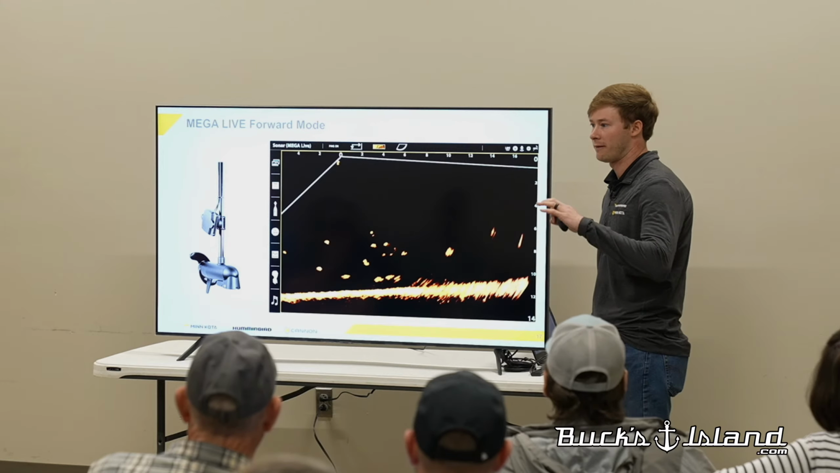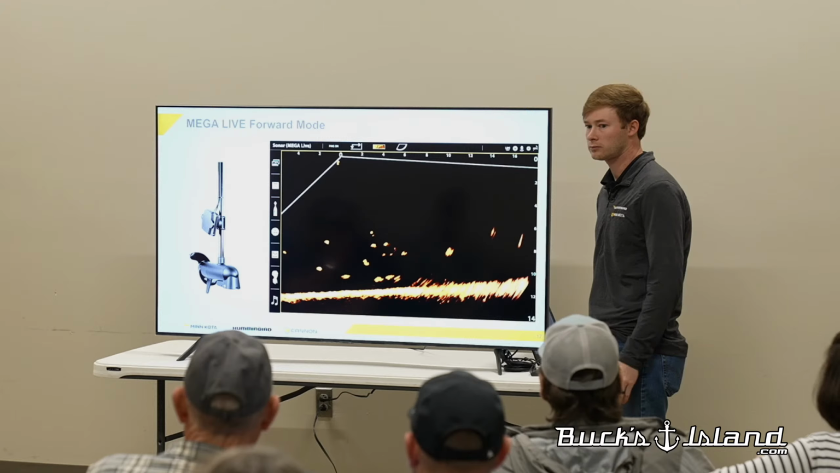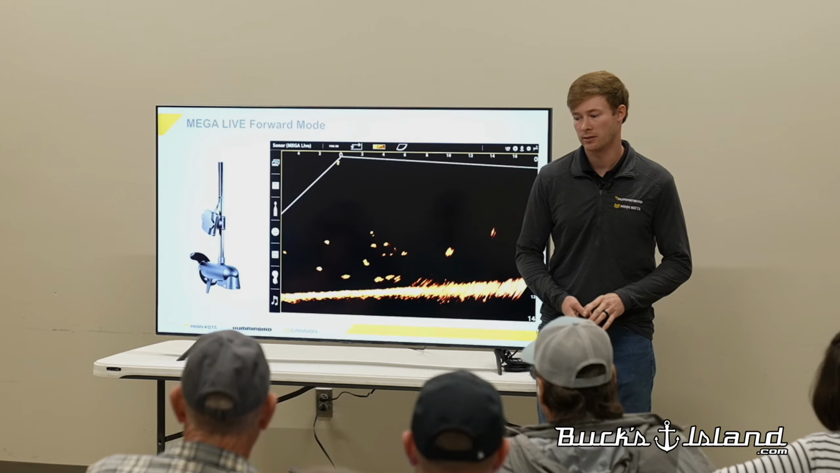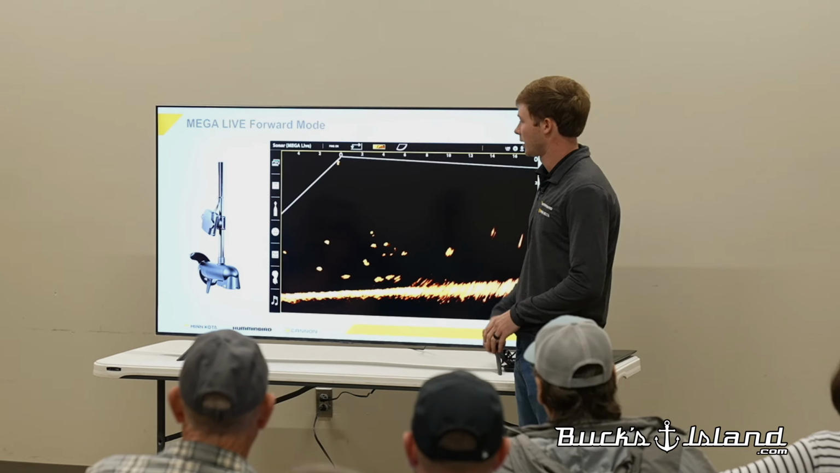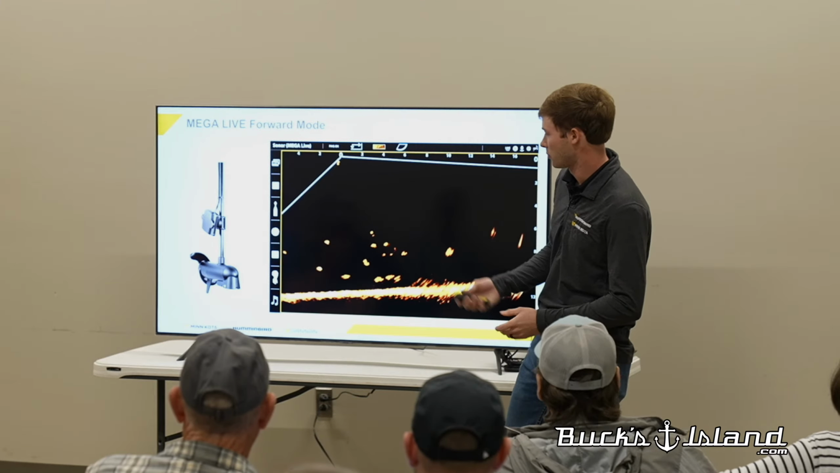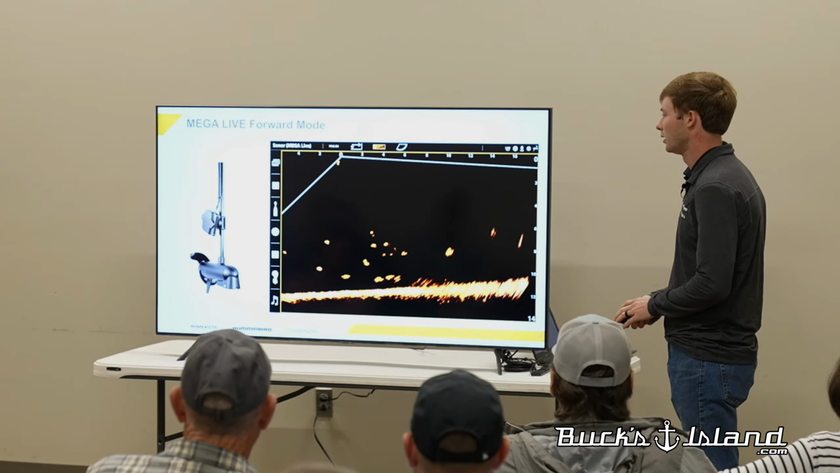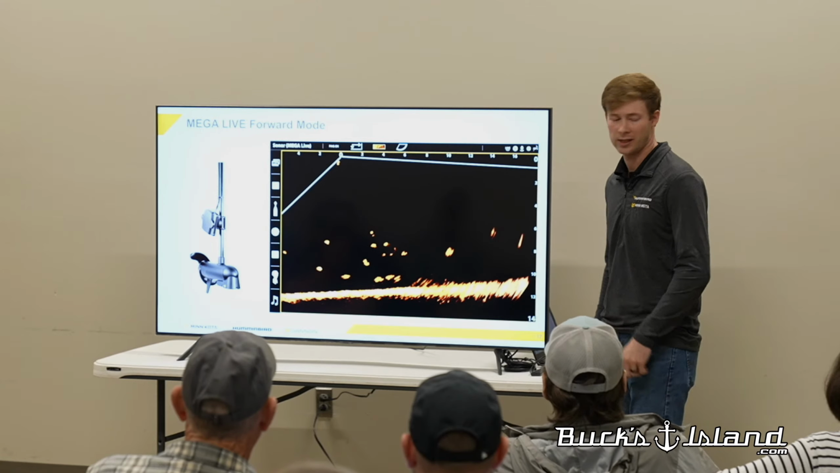How many people have live sonar, forward-facing sonar, on their boat? This is the new craze that everybody's obviously going through now, forward-facing sonar. Ours is Mega Live, and it is basically an accessory mount that goes on the shaft of your trolling motor, or an accessory like our Target Lock bracket, but it is a real-time fish-catching machine is what it is.